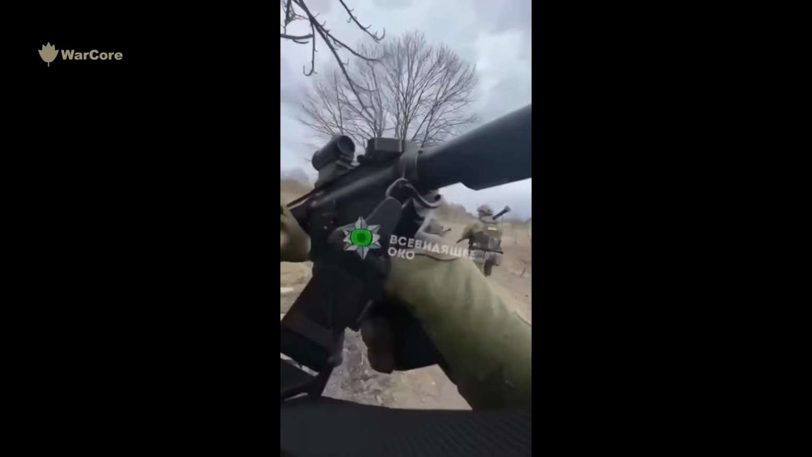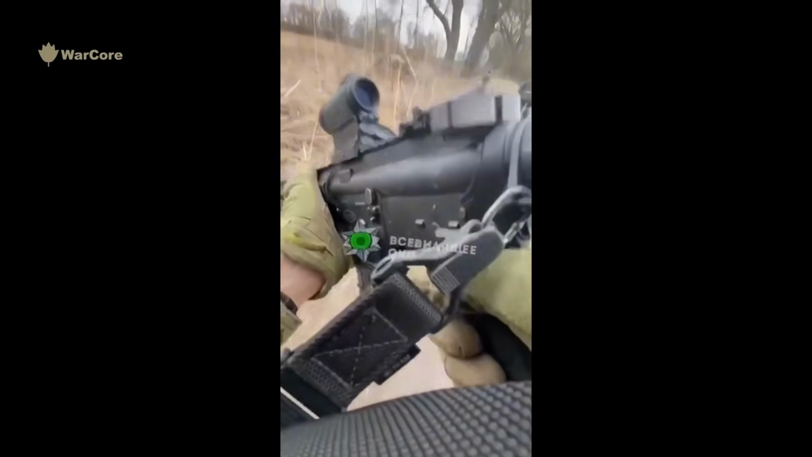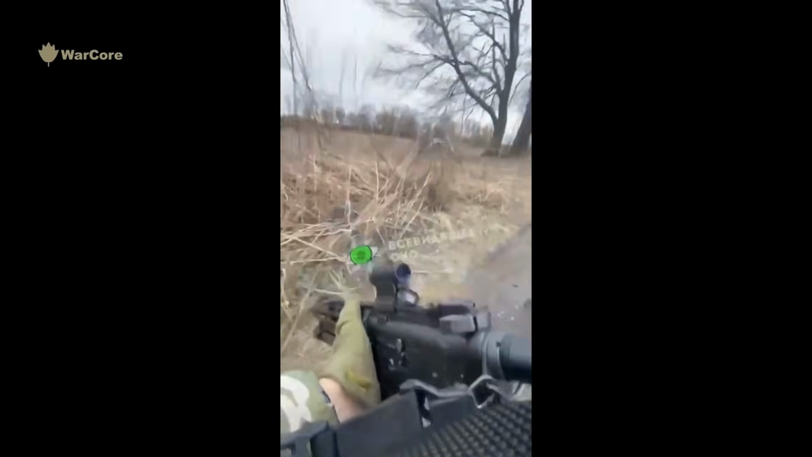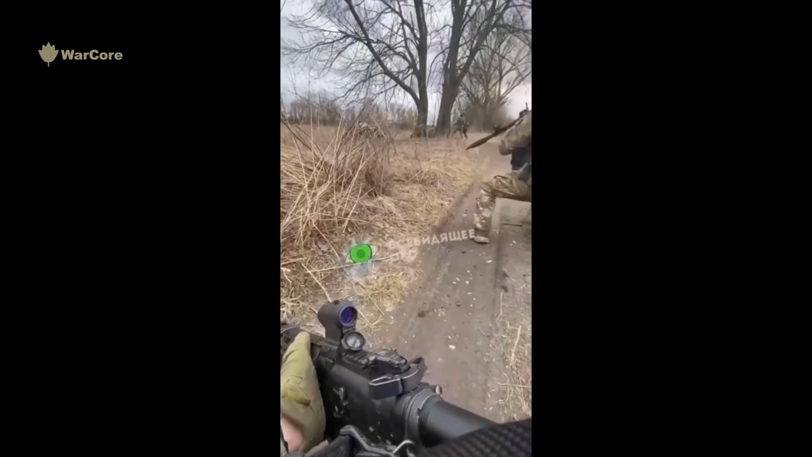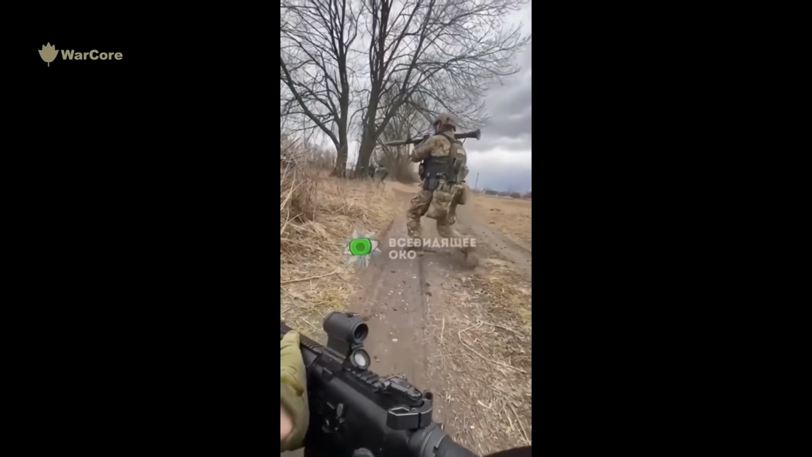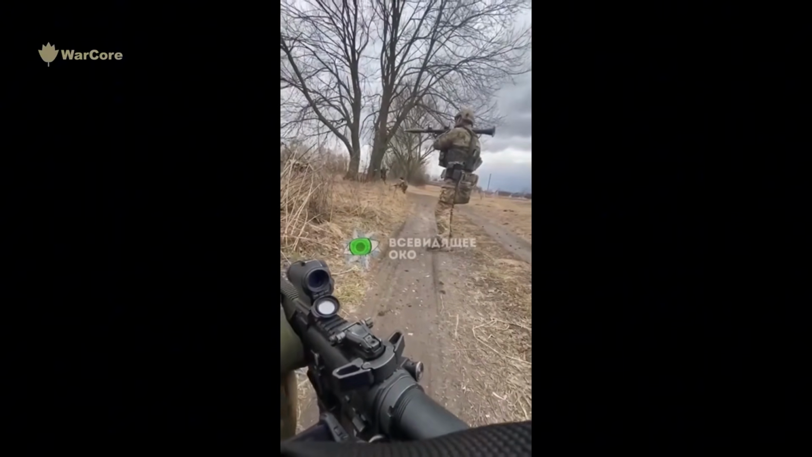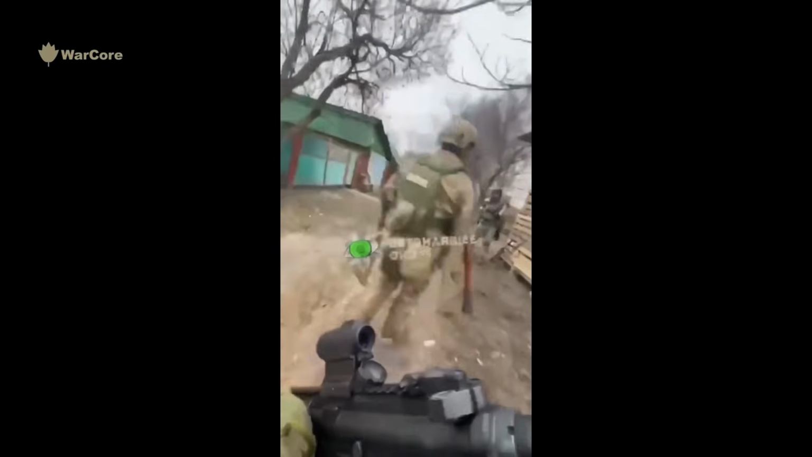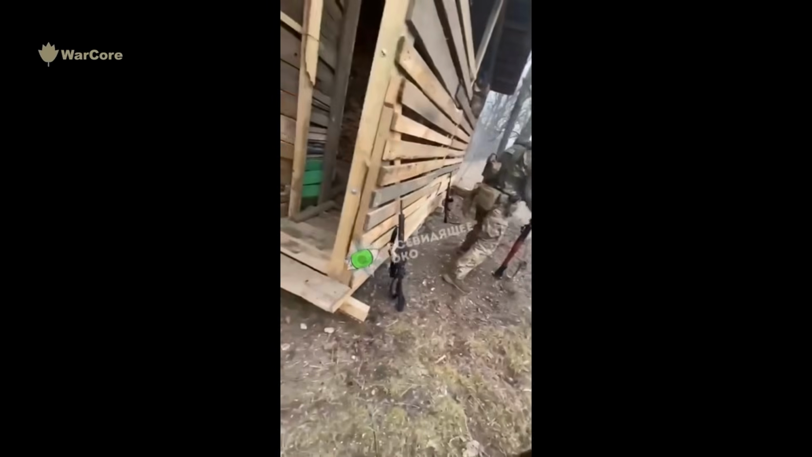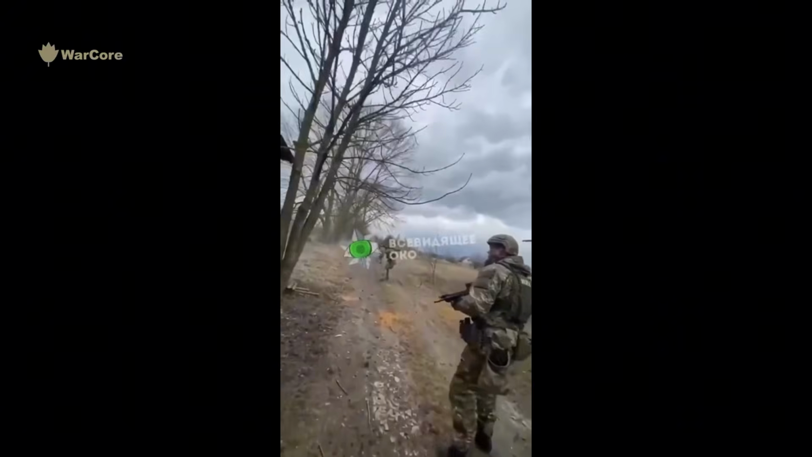Raw footage of Ukrainian special forces operating near Russian armored vehicles in the forests. As one Ukrainian soldier fires a handheld rocket toward a Russian vehicle, disabling it in a single operation while the rest of the special forces remain ready for action.